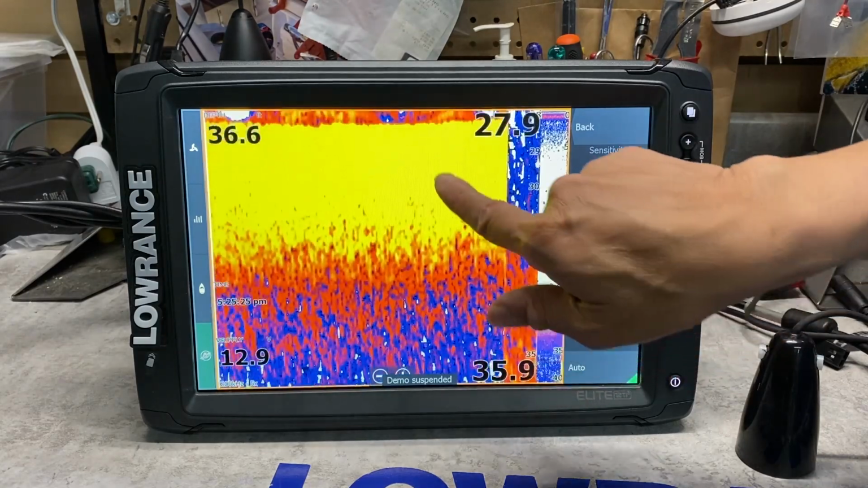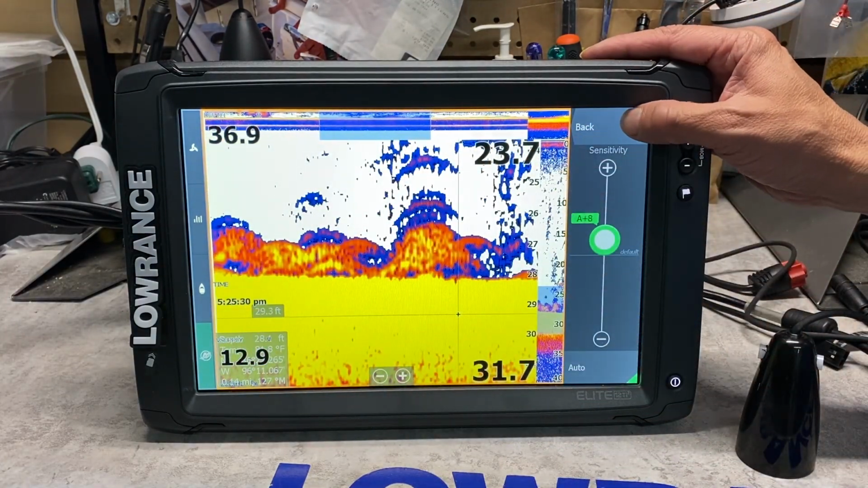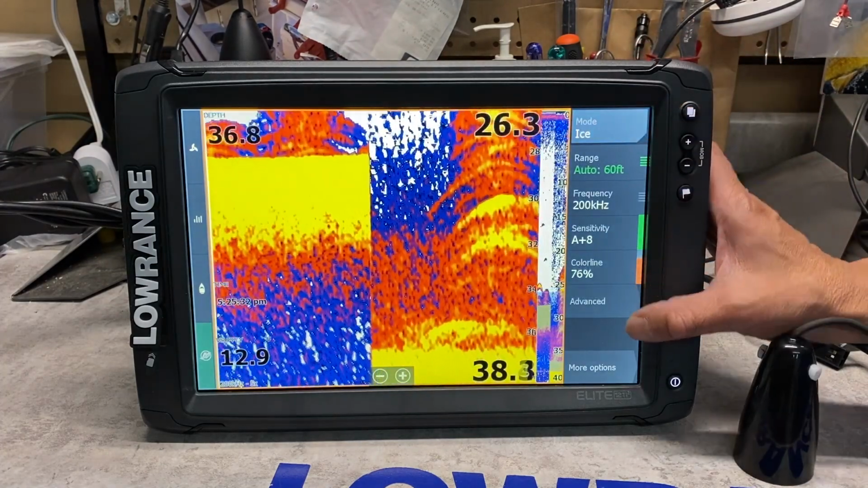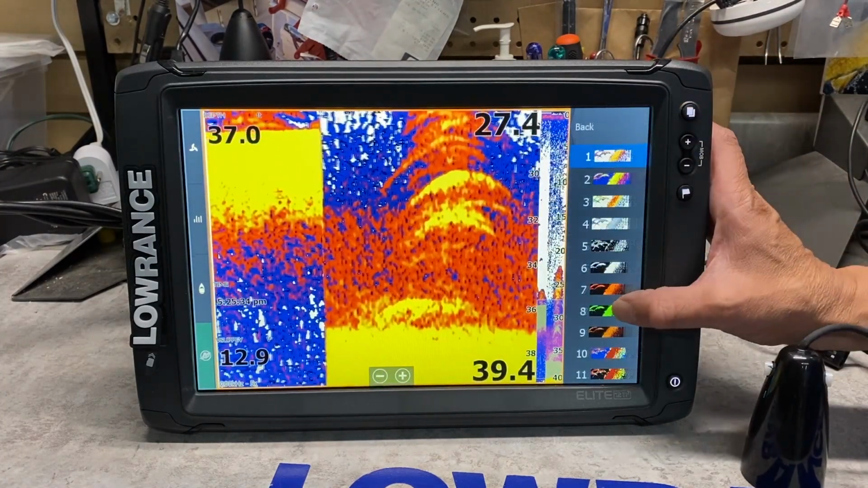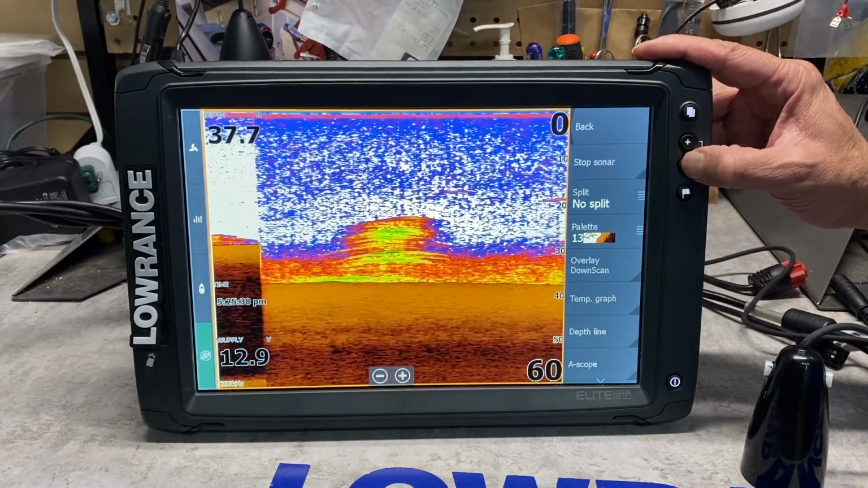So we're back on our screen. Every 4 minutes, it kicks us into the demo mode. So we're just going to have to go back to color number 13 again. Now I'm going to zoom out just so it doesn't look as weird.